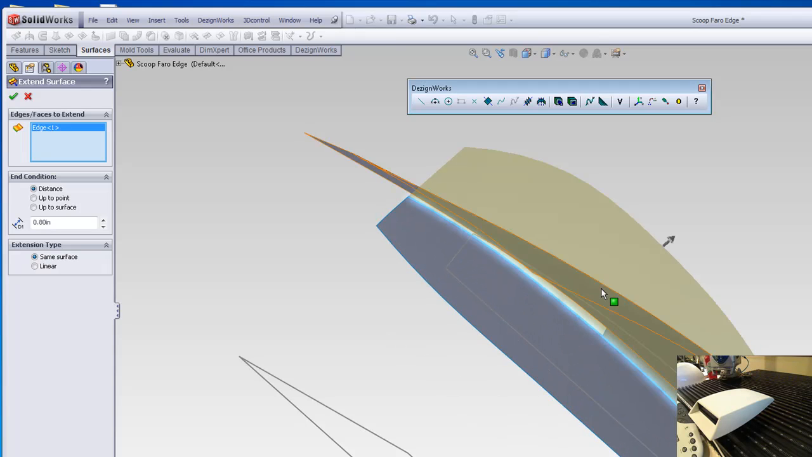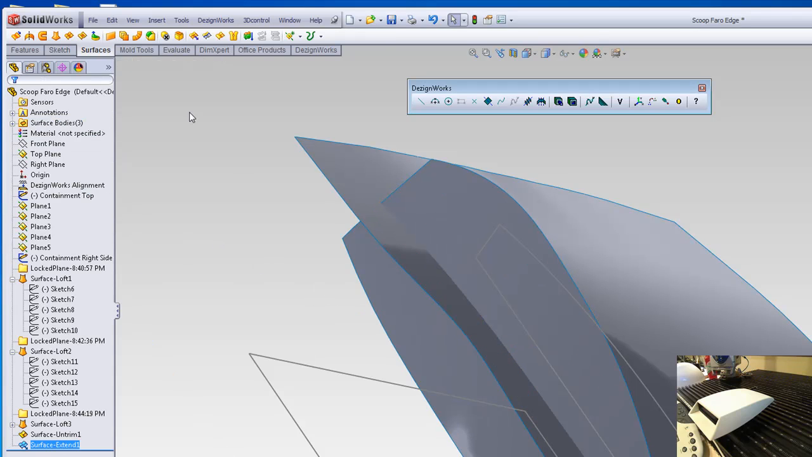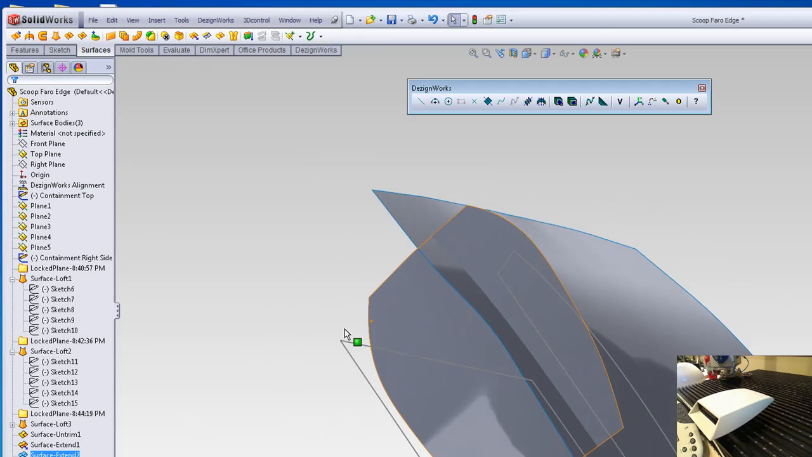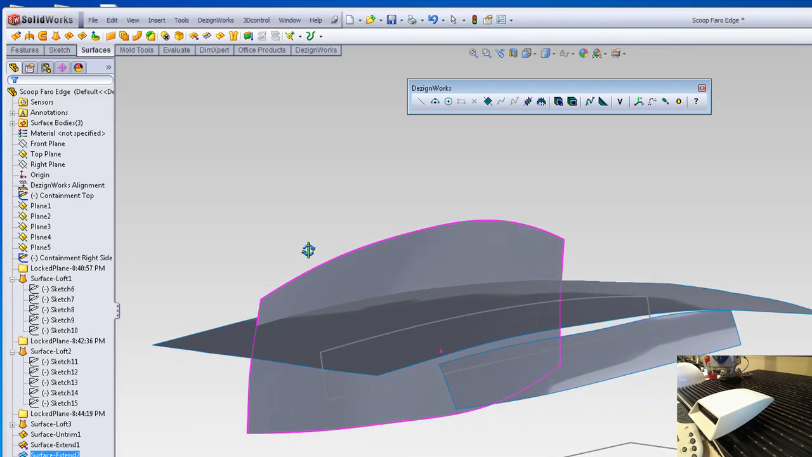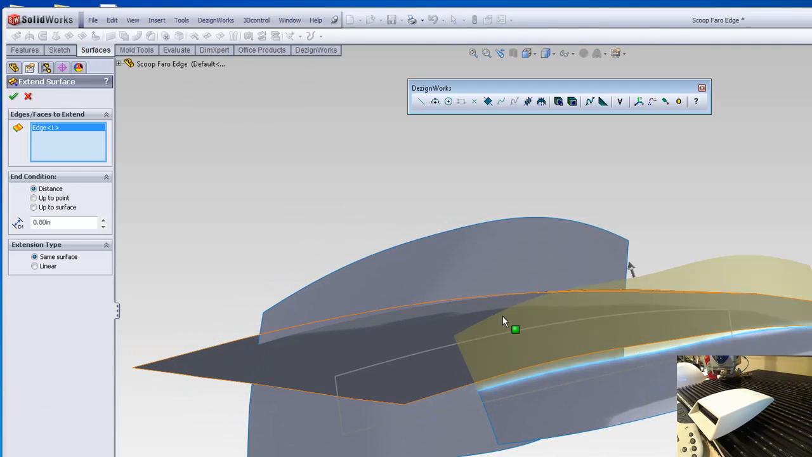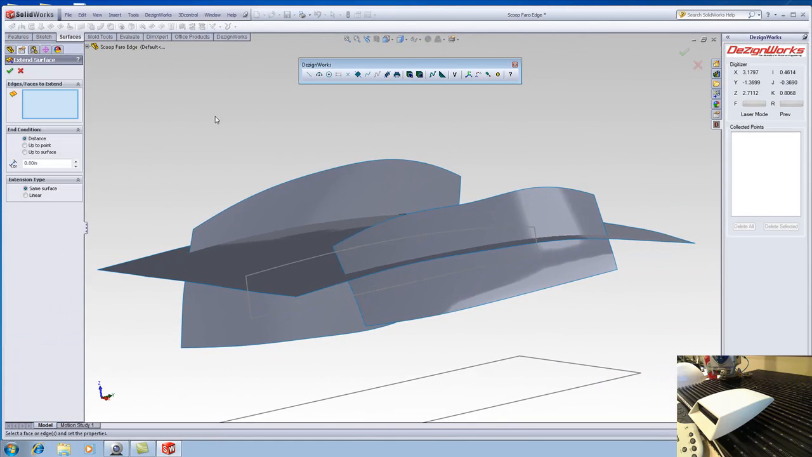In this case, I'm going to do a single side. Do that one. And I'm also going to trim it to the bottom. Let's do the other side. That edge. And we'll select the other edge.